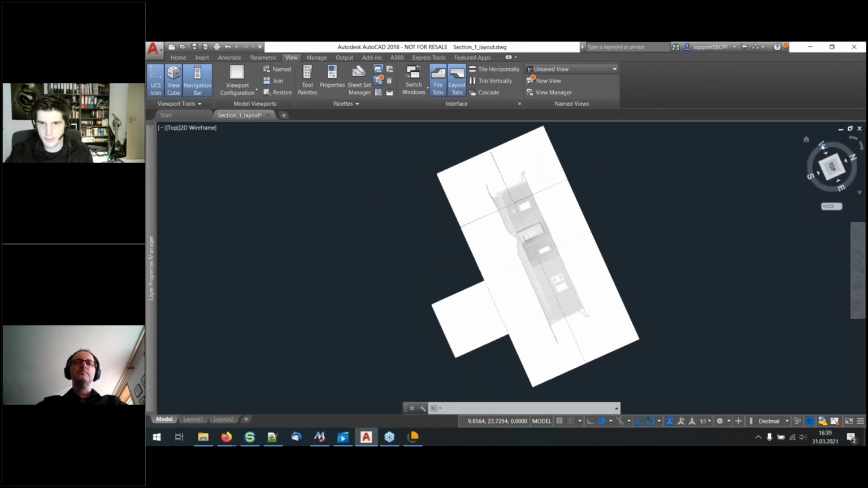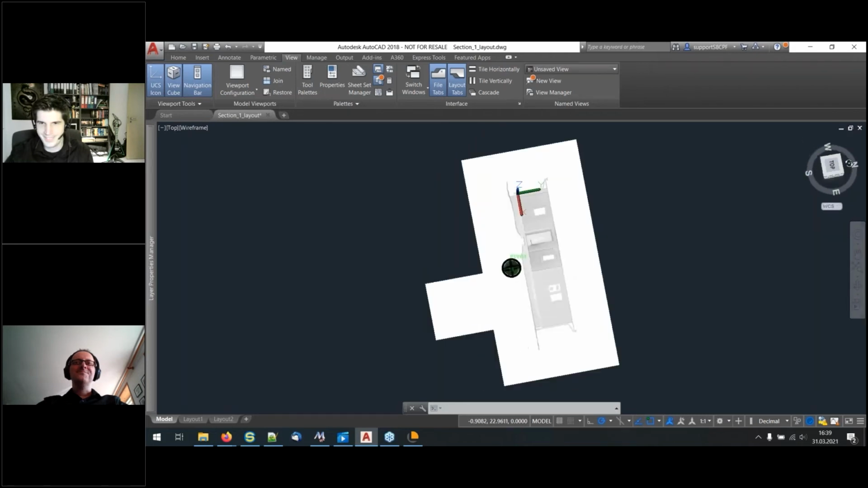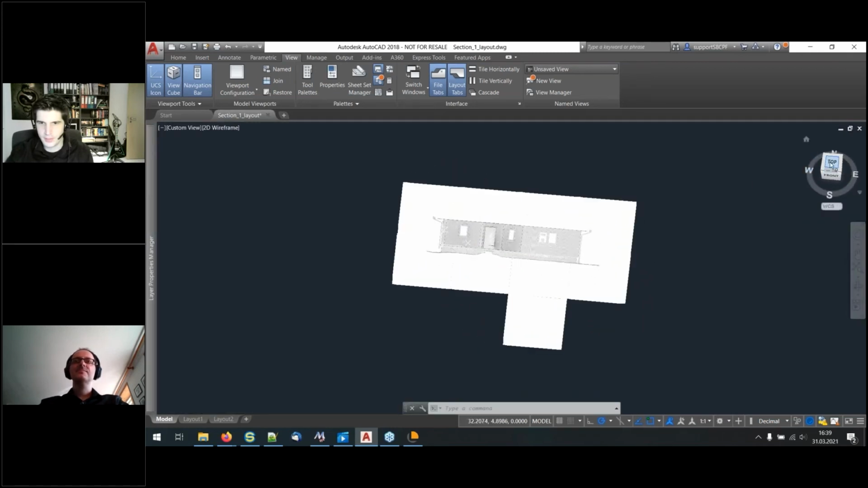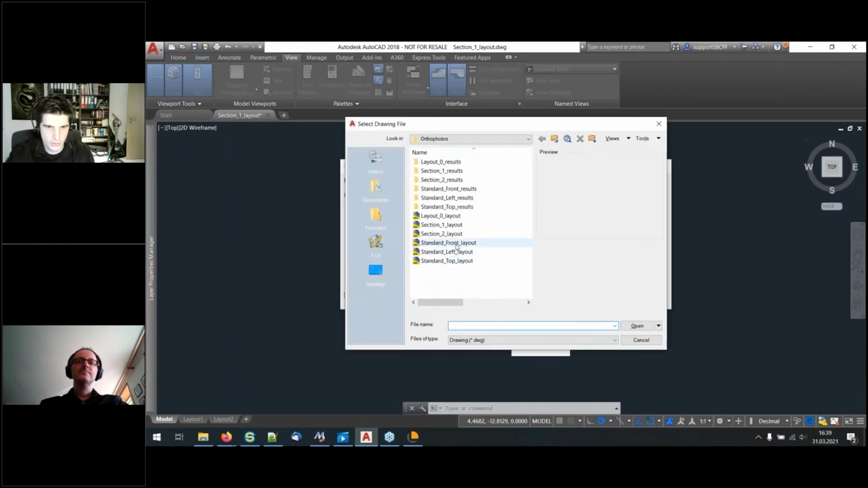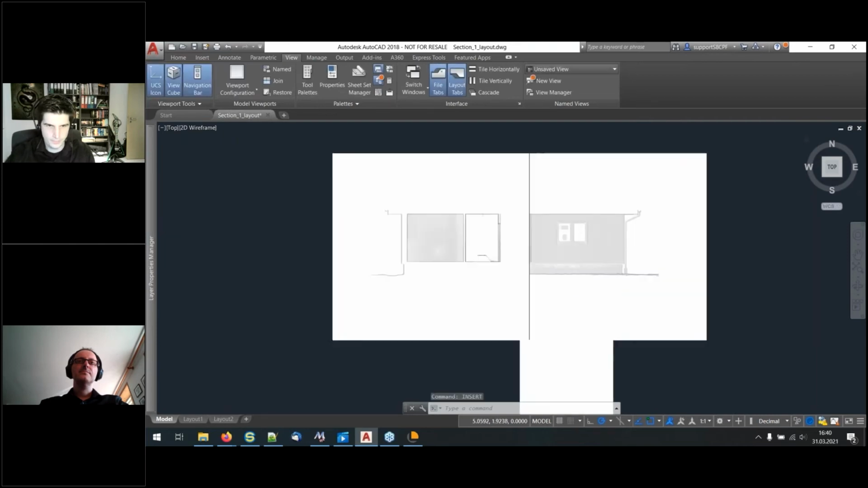then of course, there was a shortcut. I don't know if it was Shift or something, so I'm able to move that a lot better. So we have here the first section. Let's insert the other one, section 1, section 2, section 2. Here it is, same position.